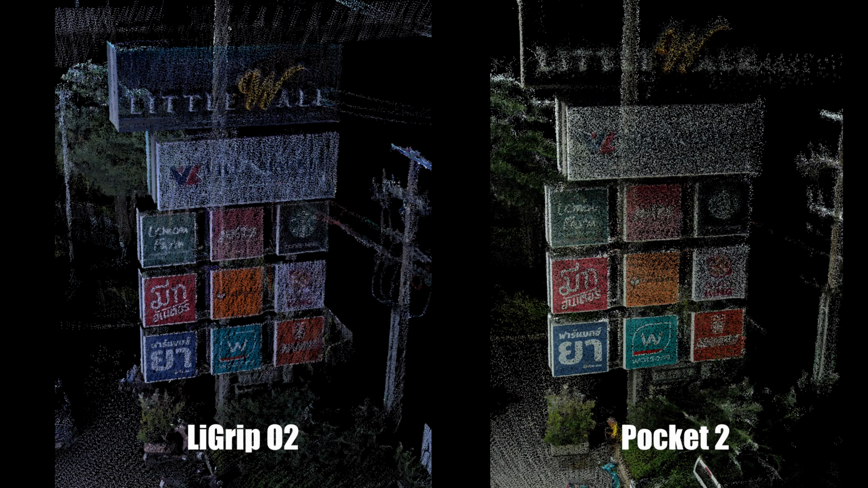Now I'm going to compare the LiGrip O2 with the best Lightbox 360 based scanner I have, the Pocket 2. The top of the signboard wasn't captured with the Pocket 2. This confirms the LiGrip O2's longer detection range, and the O2 also delivers better color resolution.